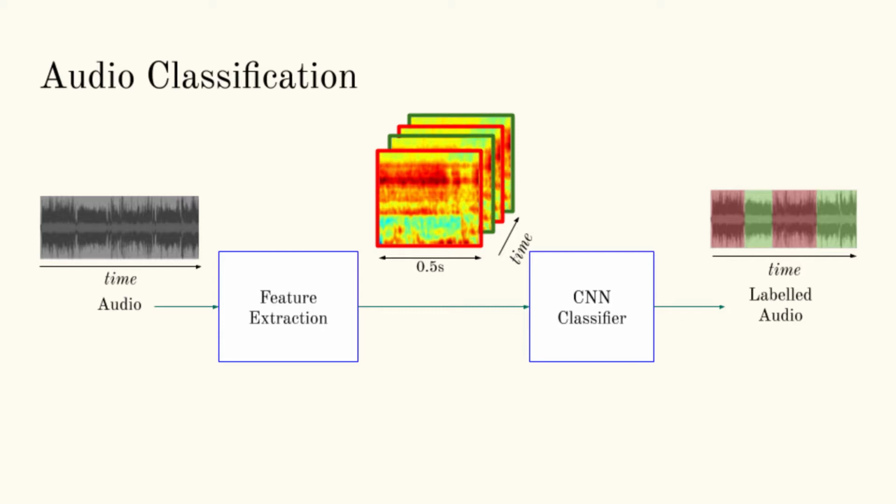Each gamma tonegram is generated from a 0.5 second clip of the original audio signal, meaning that our classifier can classify the terrain every half second.